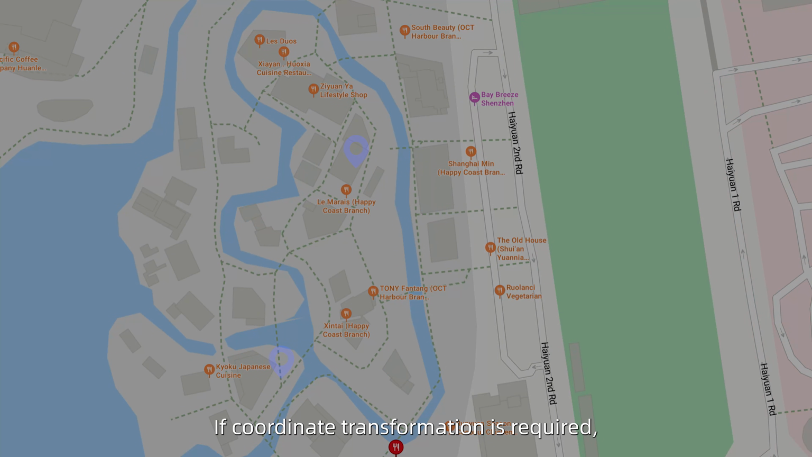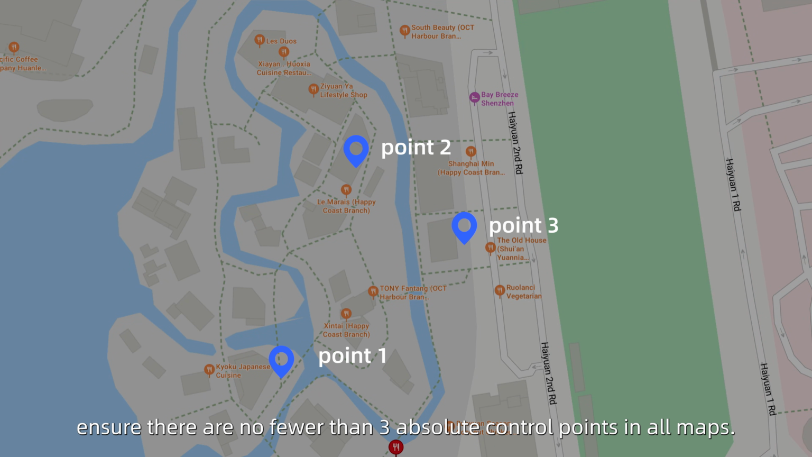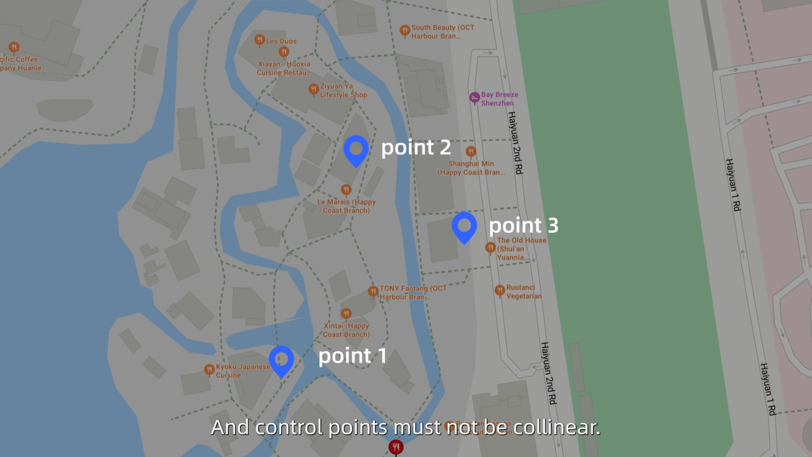If coordinate transformation is required, ensure there are no fewer than 3 absolute control points in all maps. And control points must not be collinear.